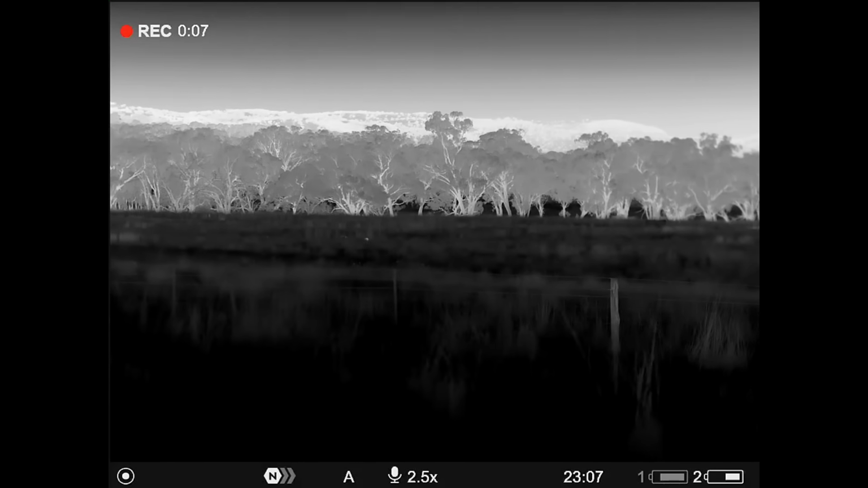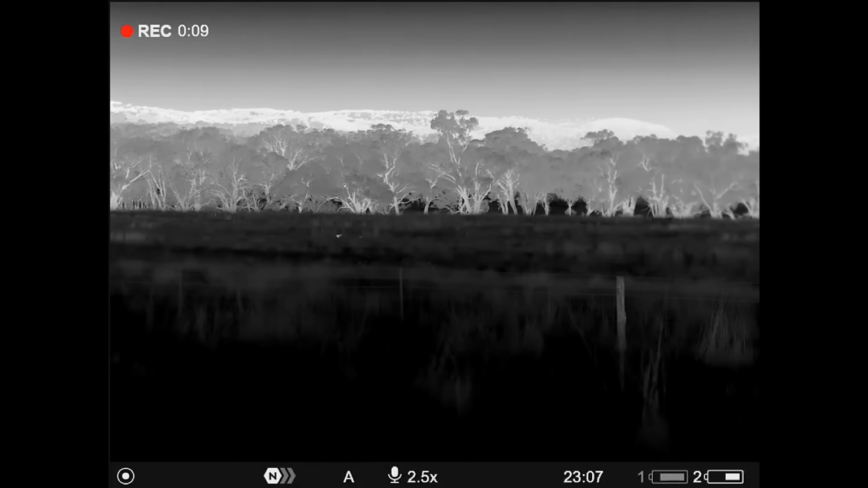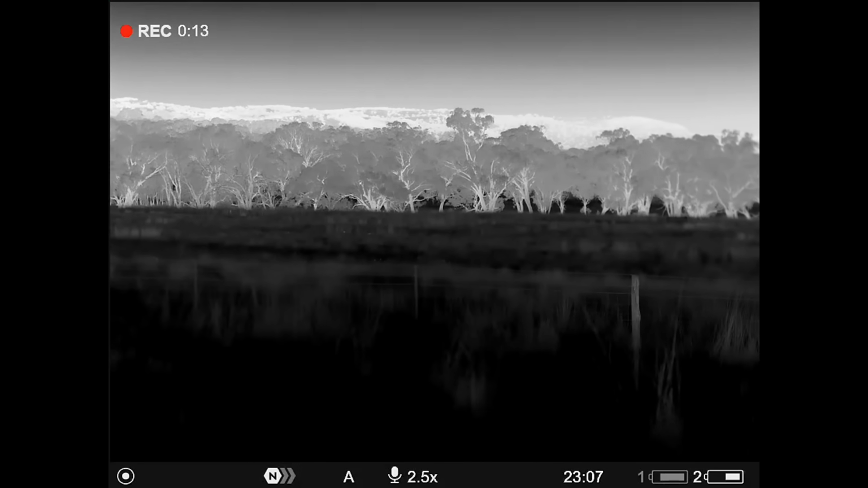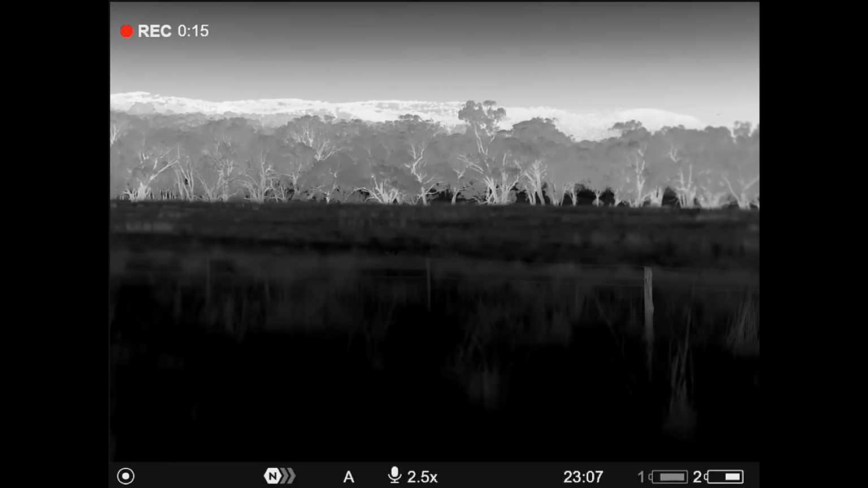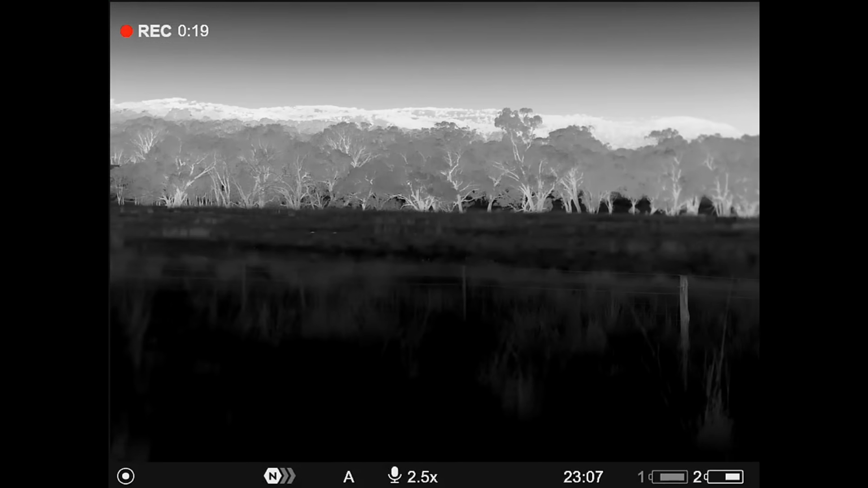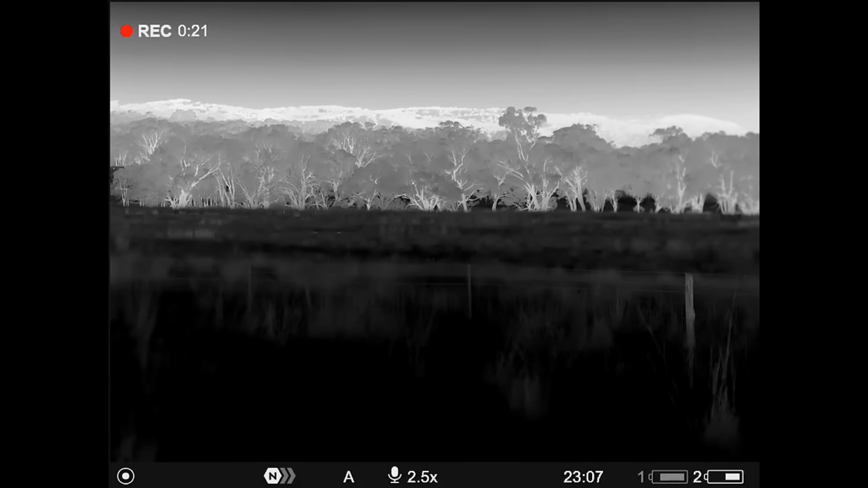I've just spotted these pigs come off a dam about 600 metres away. Already on the move, which is unusual. I'd say they're habitual. They've come in and had a drink, roll around in the mud, and that's their safety out there in the grass. So we'll follow them up, see if I can get onto them.